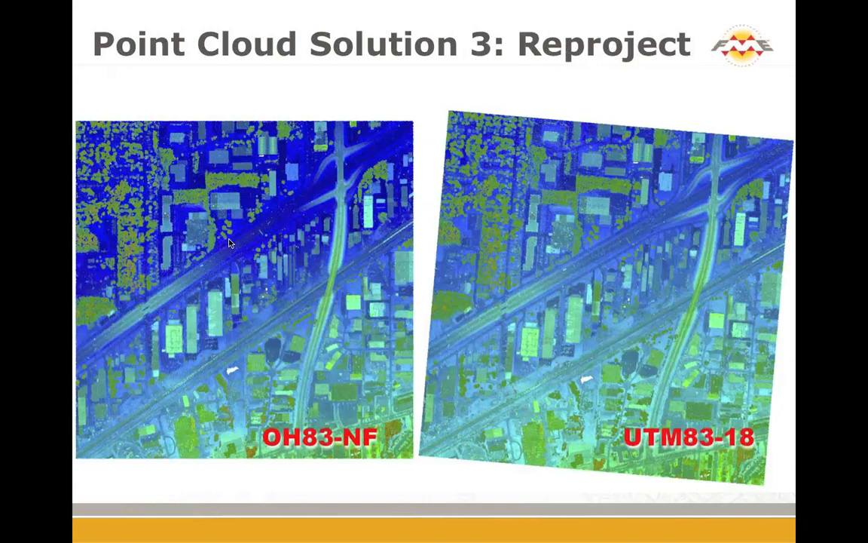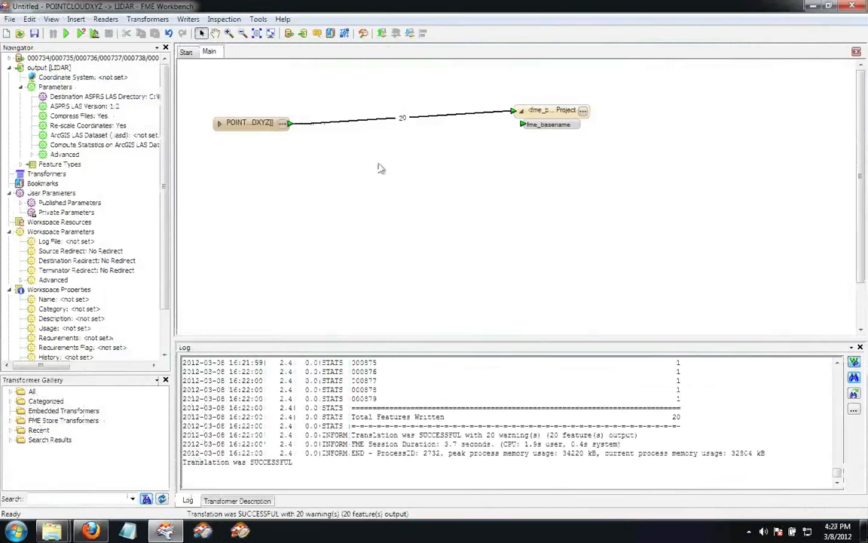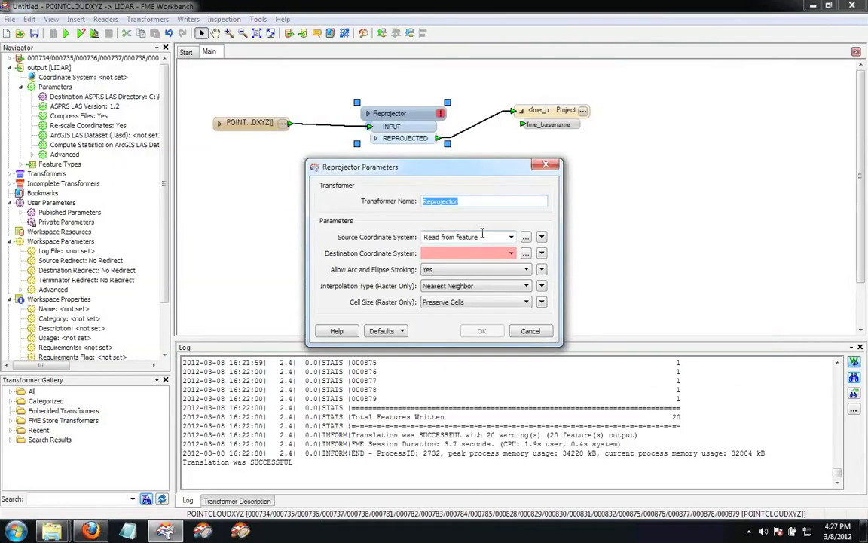Reprojection. It's very easy to reproject data inside FME. I won't actually do a translation with it, but if we were going to reproject it, we could just click here and say reproject, pop that in, hit the button, and say, okay, we're going to go from Ohio North or whatever it would be to UTM, and then we fill it in, and off it would go and do its thing.